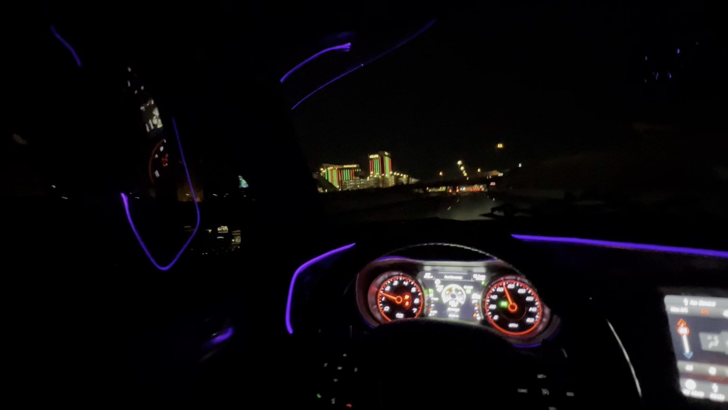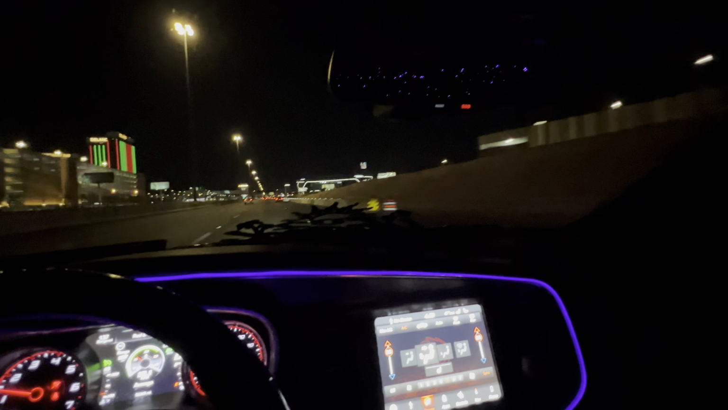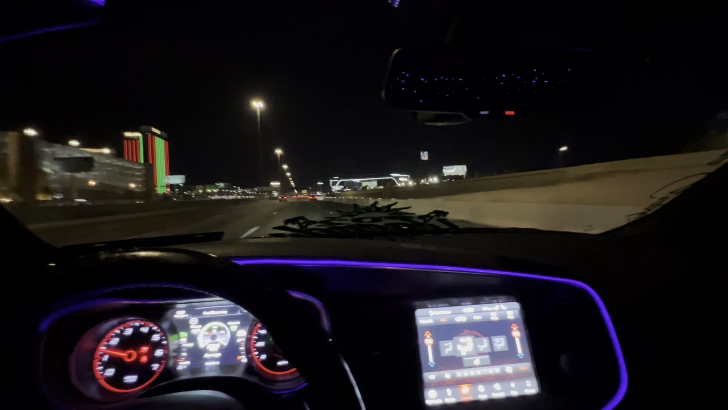That nigga got some speed. But yeah, man, this is how the strip looks at nighttime, bro. It's really nothing here. You're not really seeing shit. You see a couple lights here and there. You got the Allegiant Stadium right there. But really, it's really nothing.